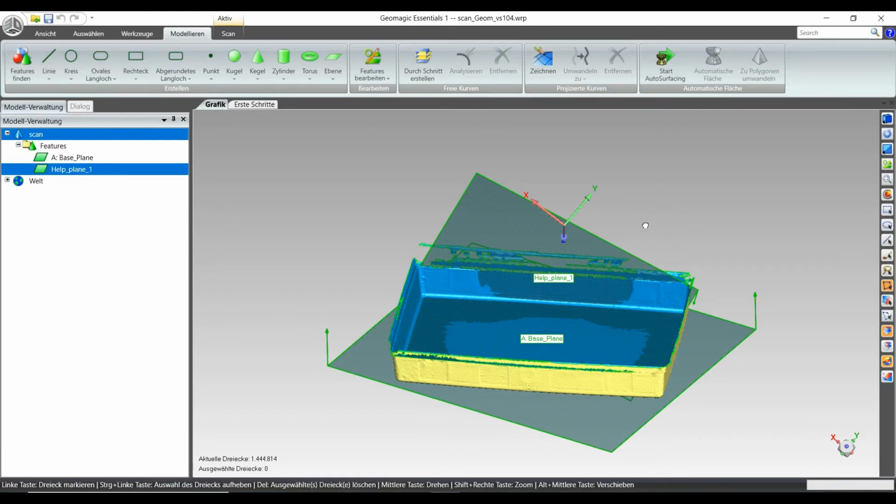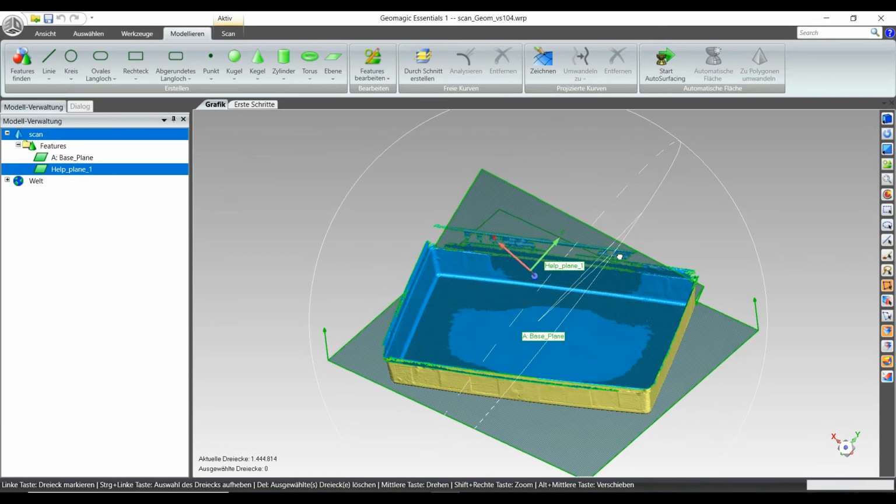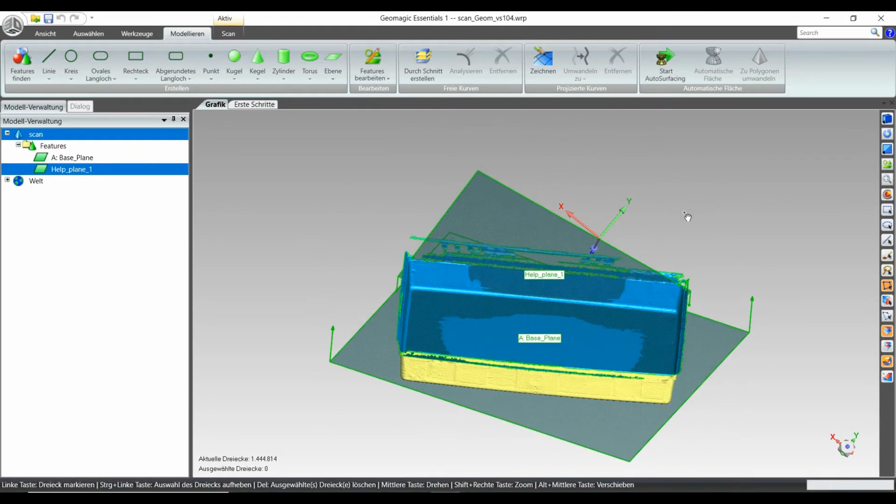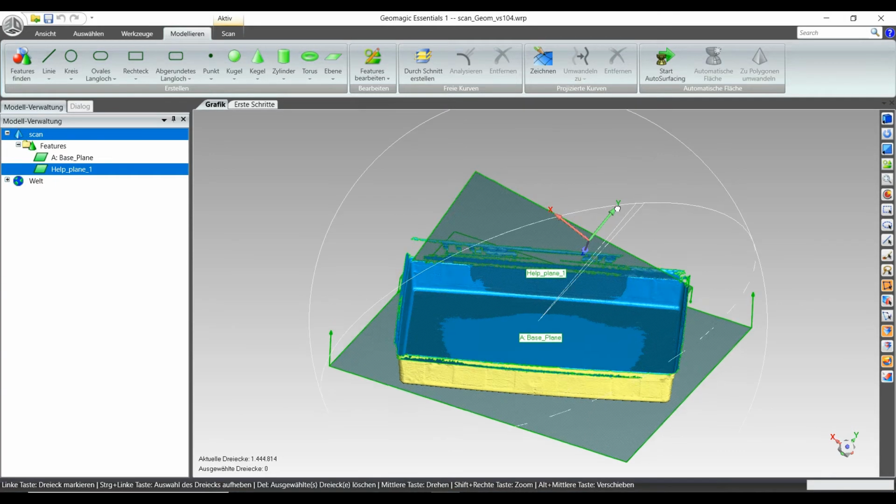Right now I'm thinking about where I will have my CS0, that's the zero point for the XYZ axes. I think that border here can be a good way to do it. I think that edge or something.